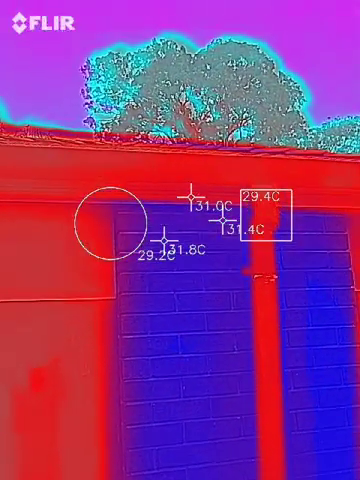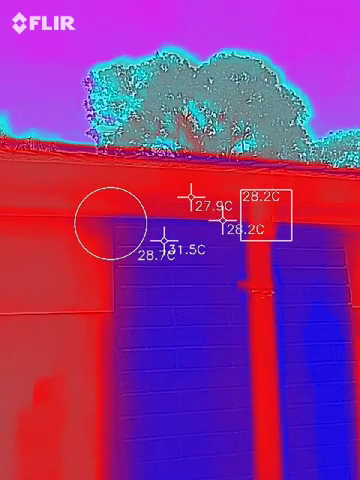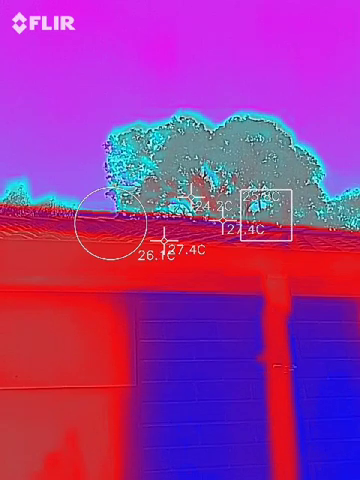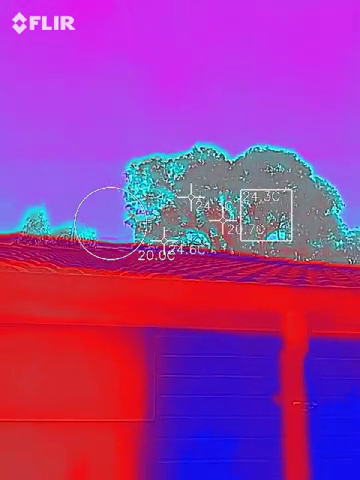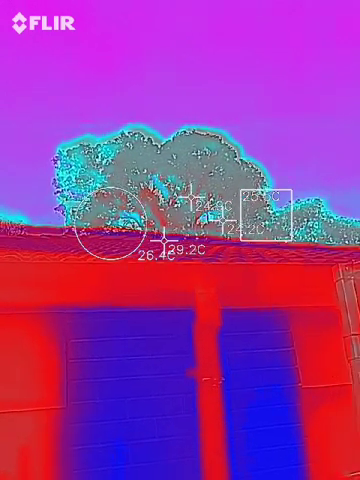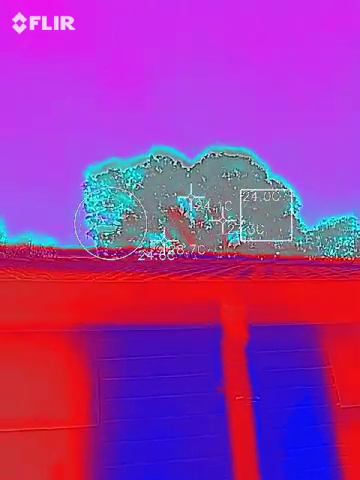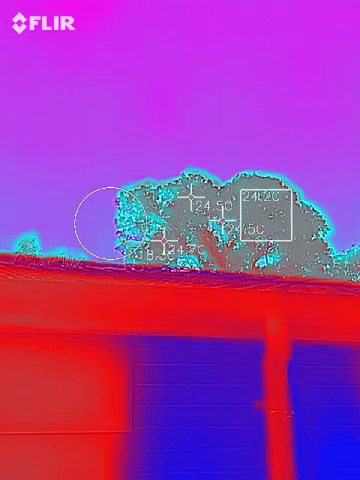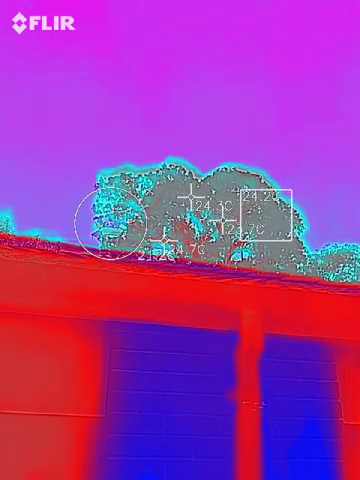There's other cockatoos up in the tree, but my resolution isn't high enough to be able to capture them. I don't know if the sensors will be able to pick them out of the tree. Tell you what, I'll use a circle so I can get the highest temperature in the tree, maybe.